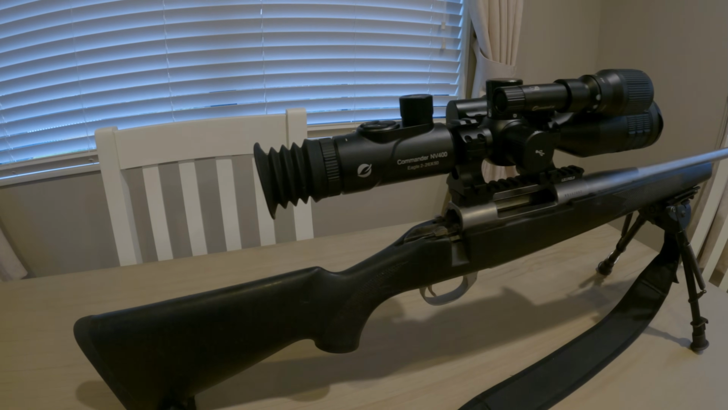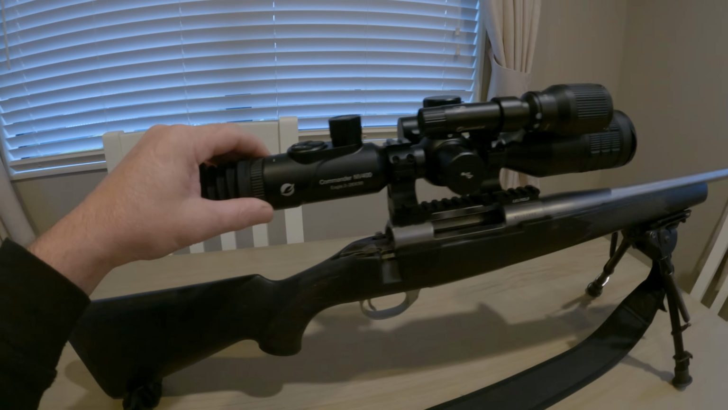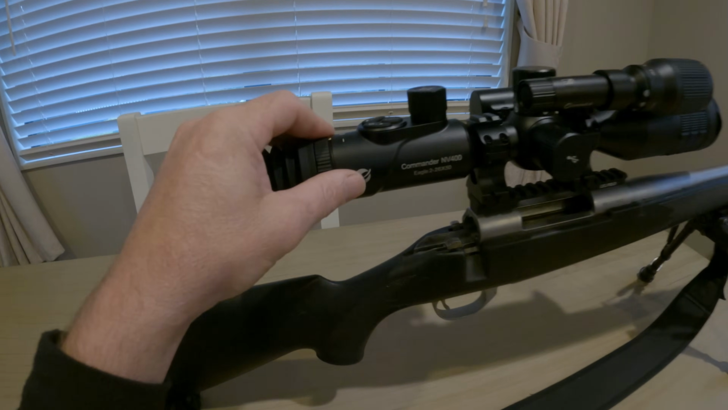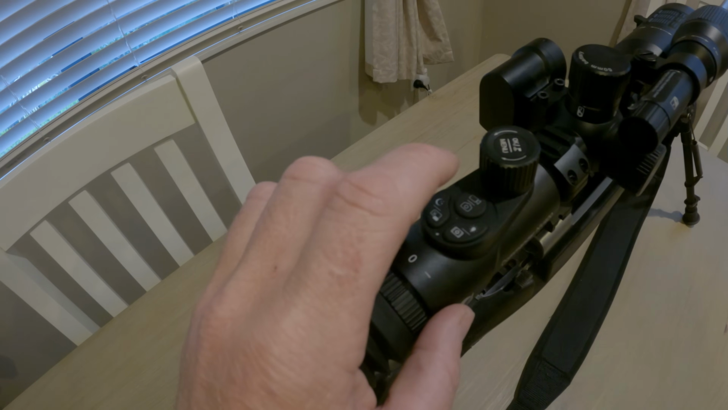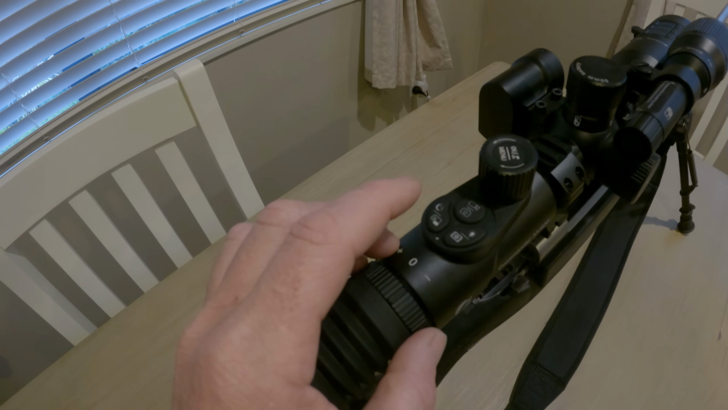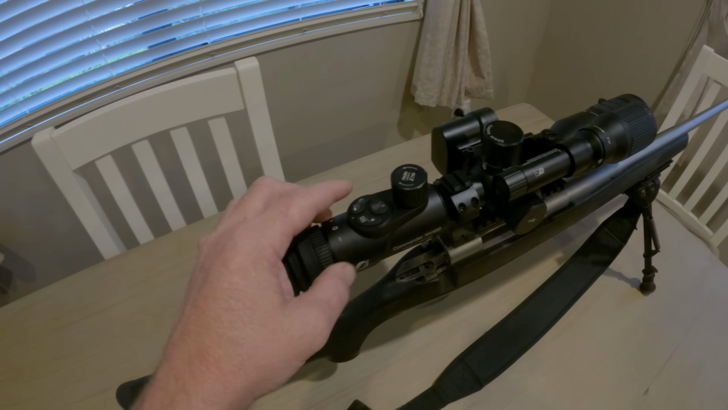So here's a side view of it. Obviously that's removable if you choose to take it off. Screws on, stays on very well. Got a focus ring on here. The menu up the top here, these buttons, that's for record. You can actually hold it down, that's for playback. That's for recording there, that's for playing back. That one there does the night vision, day mode, and starlight mode as well. So there's actually 3 modes for it.